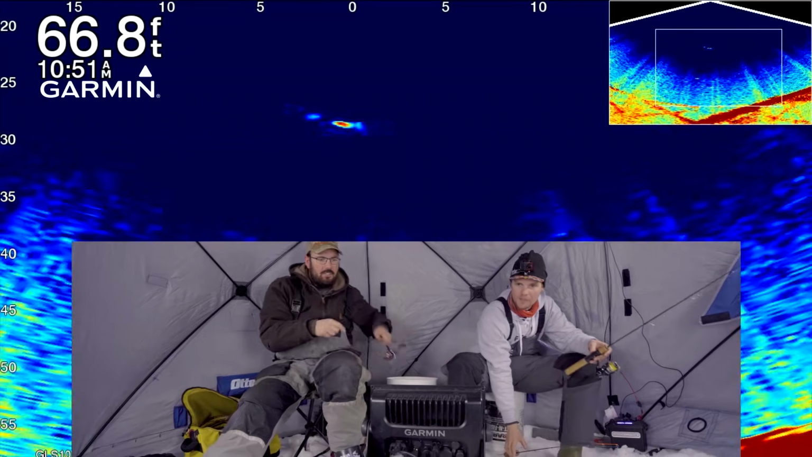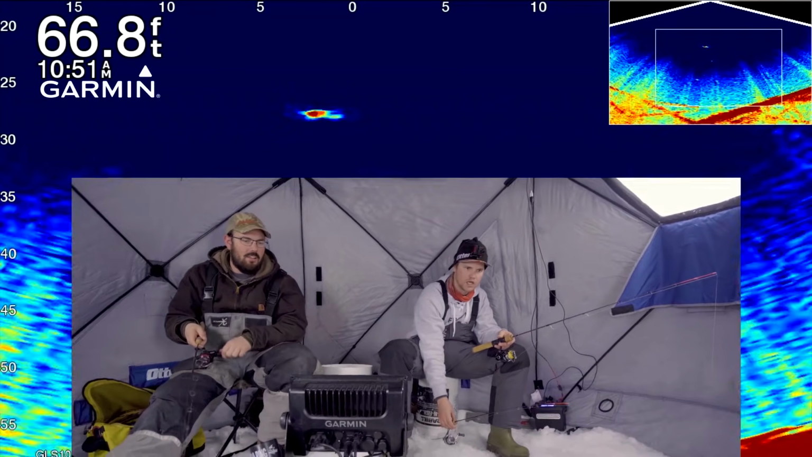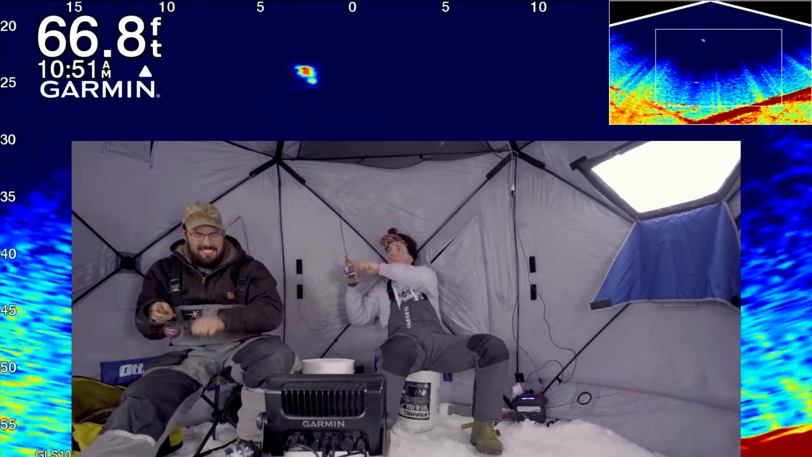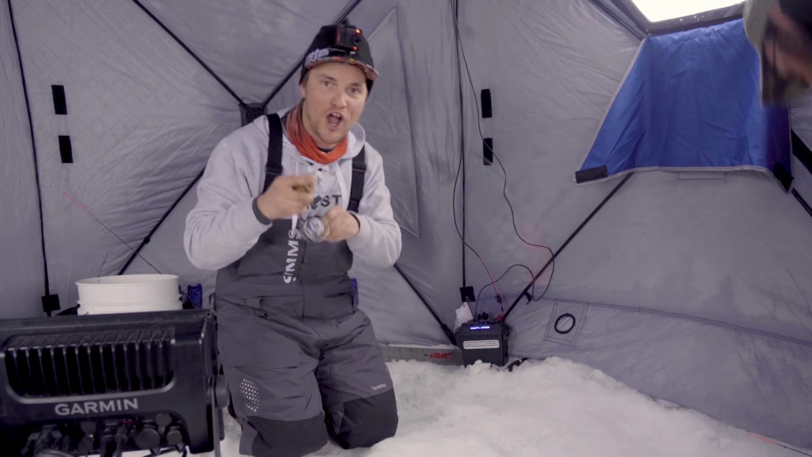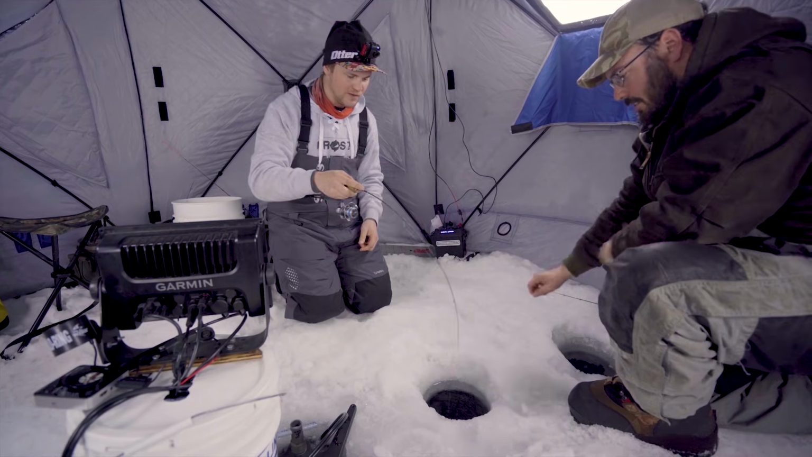Oh, what do I got going here? There's something coming at the dead stick again. Do I move it? Just up slowly. He's on. Yes! Nice. Okay, this is it. On the Frostbite prototype plastic that you're probably not gonna get to see till next winter. Just dead sticked on a 7mm tungsten jig.